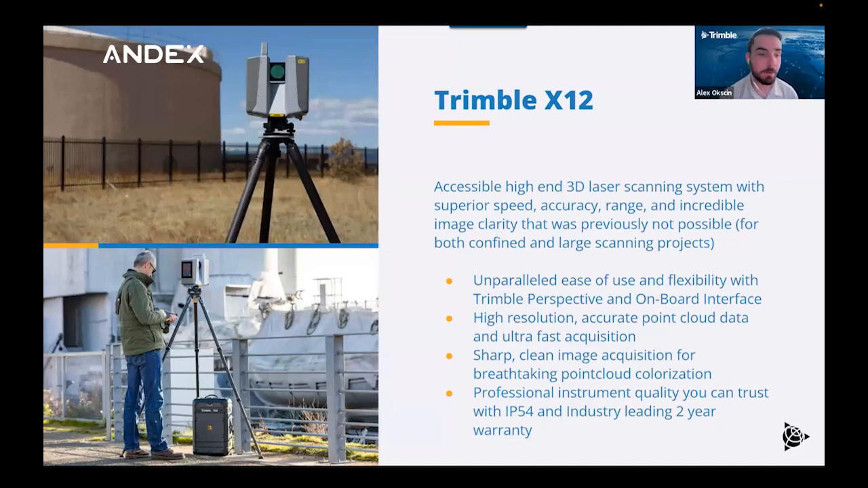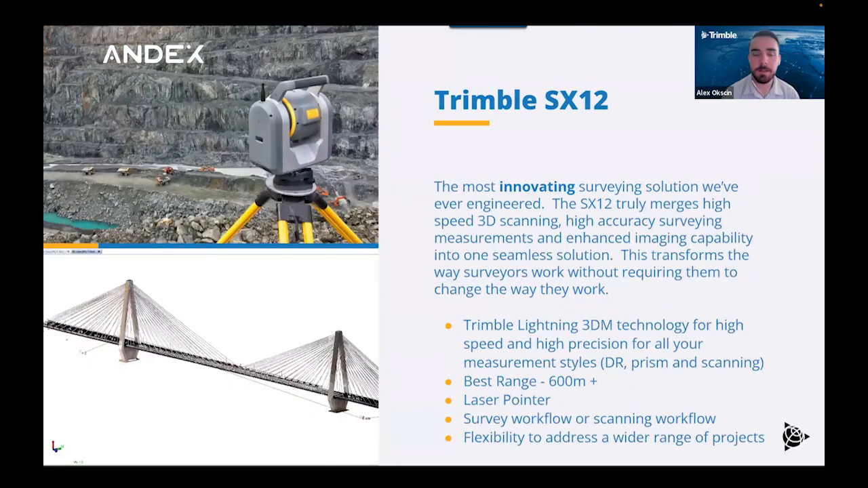But yeah, the X12 really is for those more demanding applications where you do need a little bit more range and accuracy at range. And then finally, we have the SX12, which is really one of the coolest, most innovative total stations out there, with the scanning capability where it can shoot out to 600 meters. It does work really well.